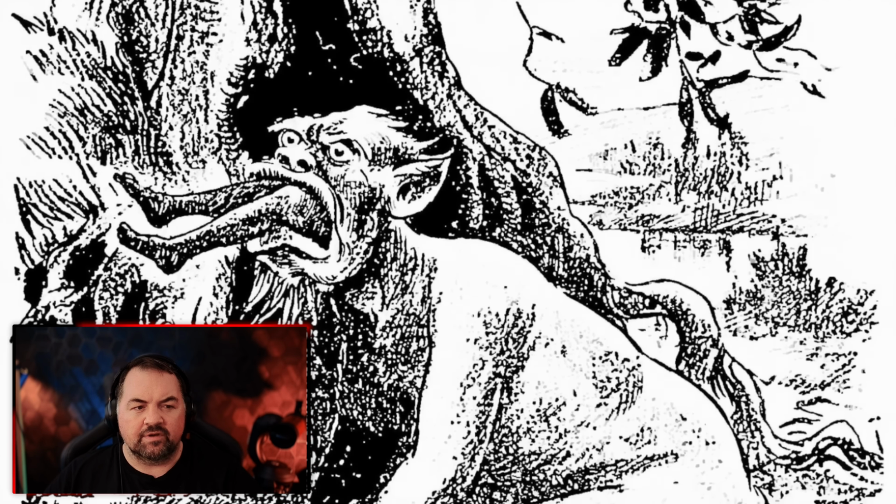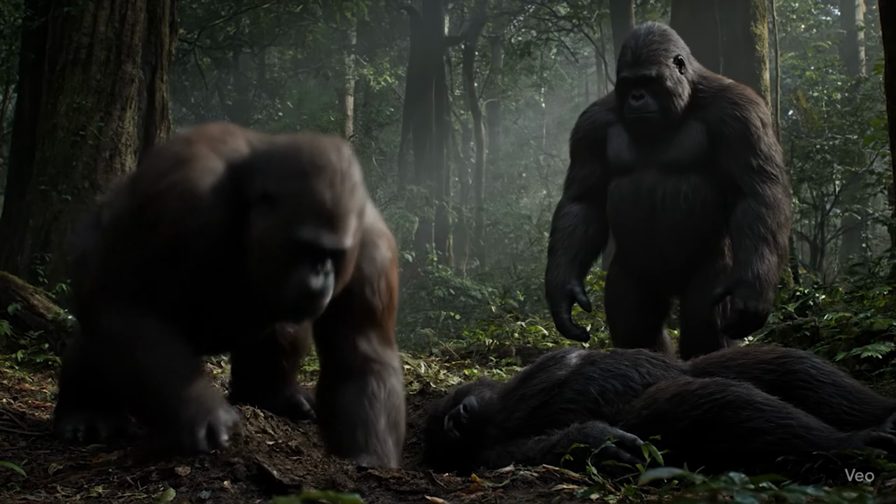I mean, it looks nothing like a Bigfoot, which is what we're talking about here. You've got the Yeti, which is the abominable snowman, a Bigfoot, and then you've got Yowie. Is Yowie just an Australian Bigfoot? Which is another very strong indicator that they're a real biological animal. Except no corpses have ever been found.